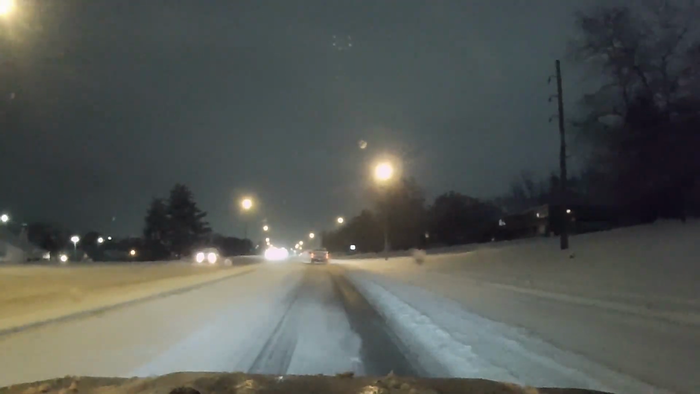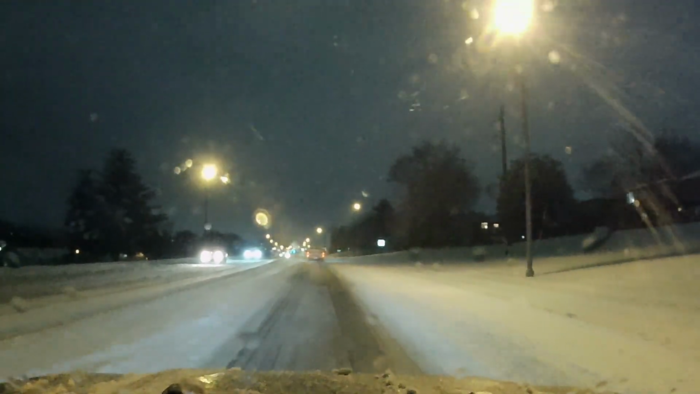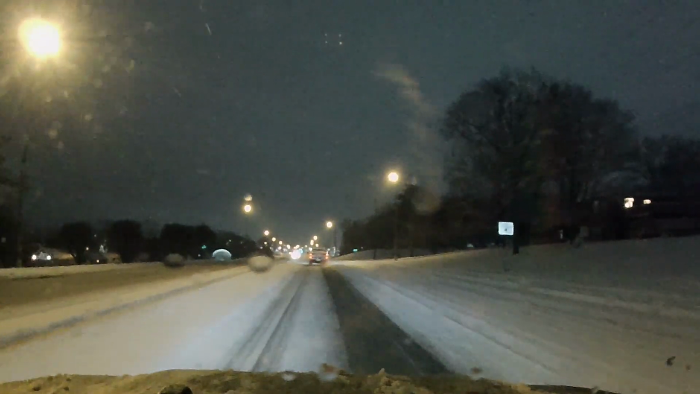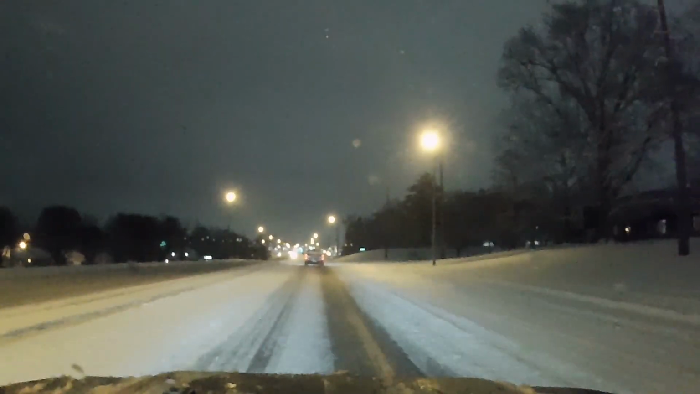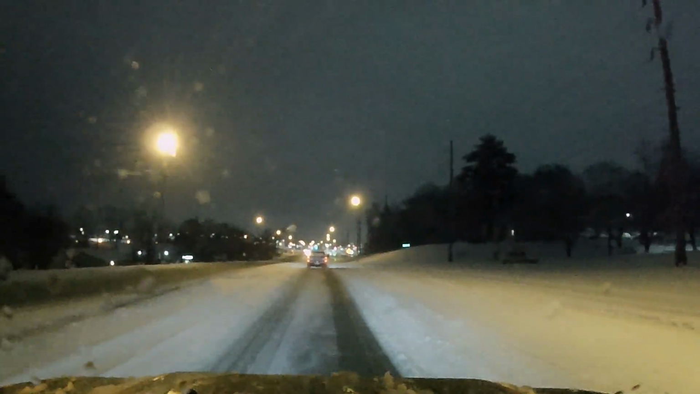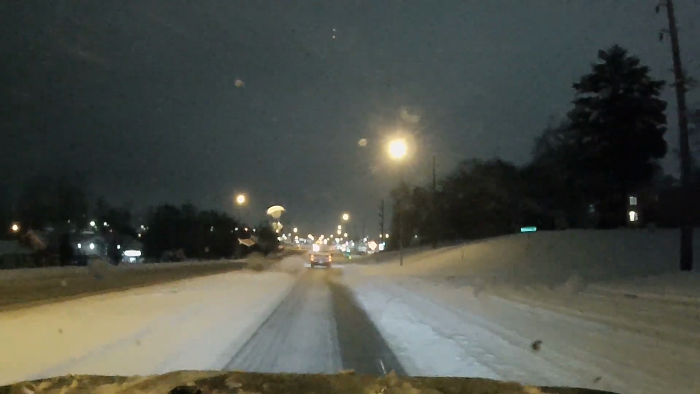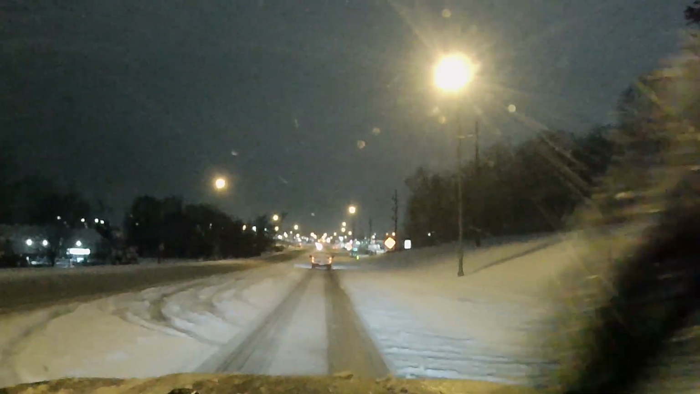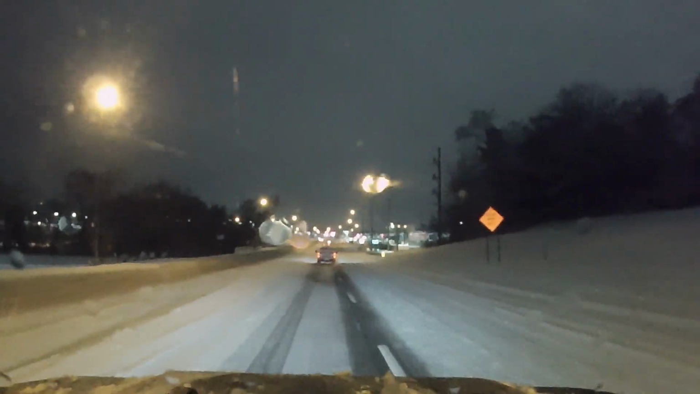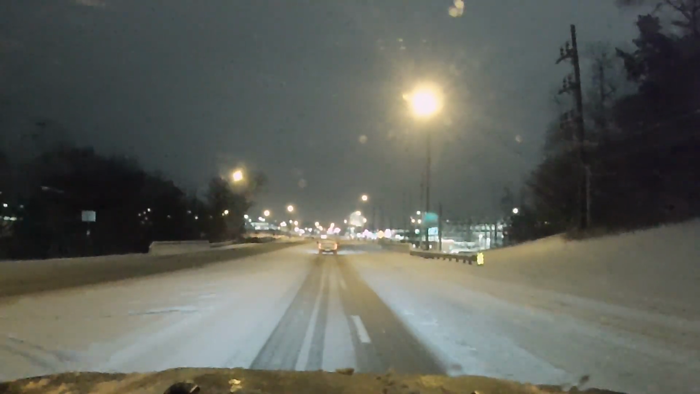Right lane is completely covered. I guess I won't be using that until they plow it. I'm still surprised at how many people are out here. Huh.